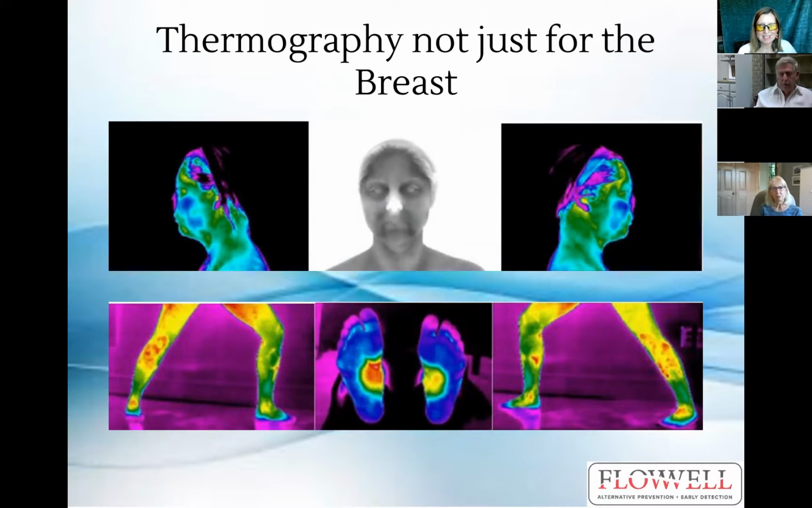Thermography is not just for the breast. These are some images of a woman's face where I would say she has normal oral inflammation. So that's lucky. A lot of people have yellow and red in the mouth area. And then these are some images of the legs and the feet. We always look at the bottom of the feet to see if there's any heat imbalance there. You can see the bottom of this right foot is a lot hotter than the left.